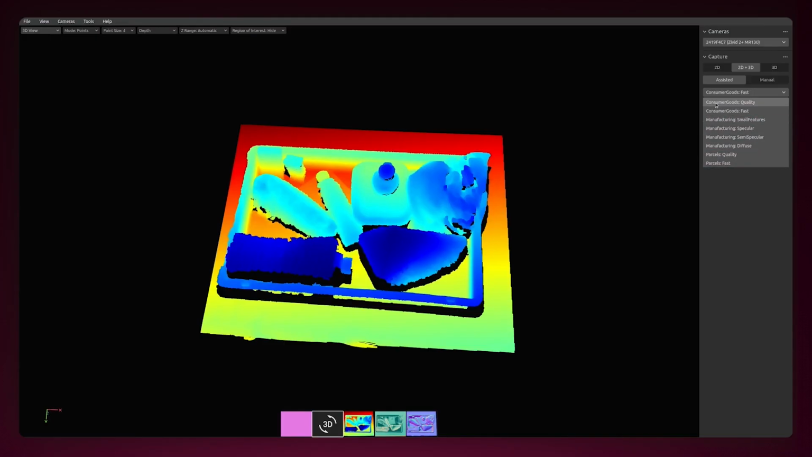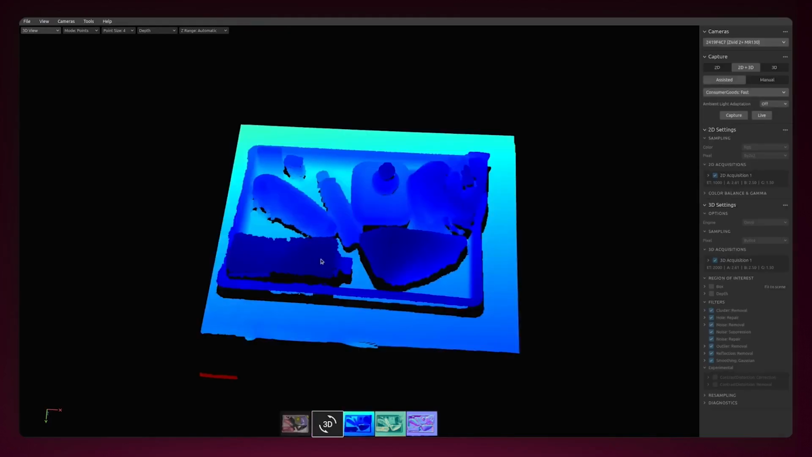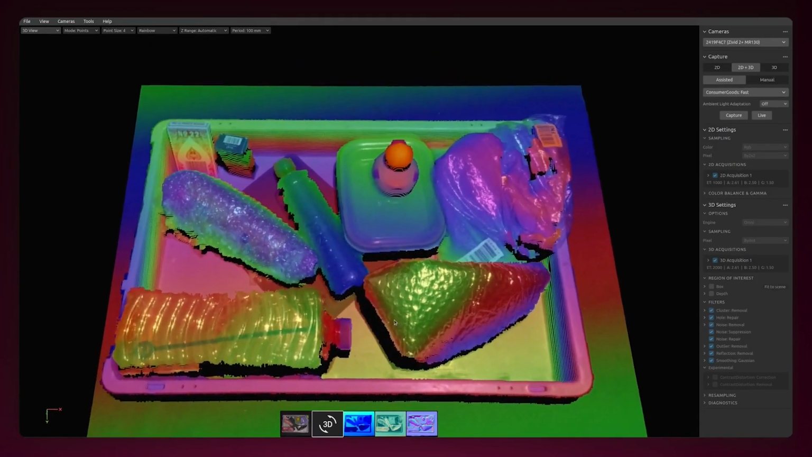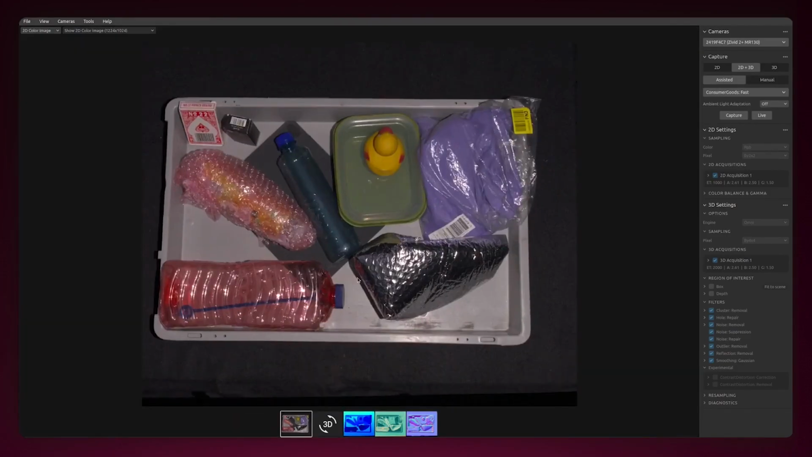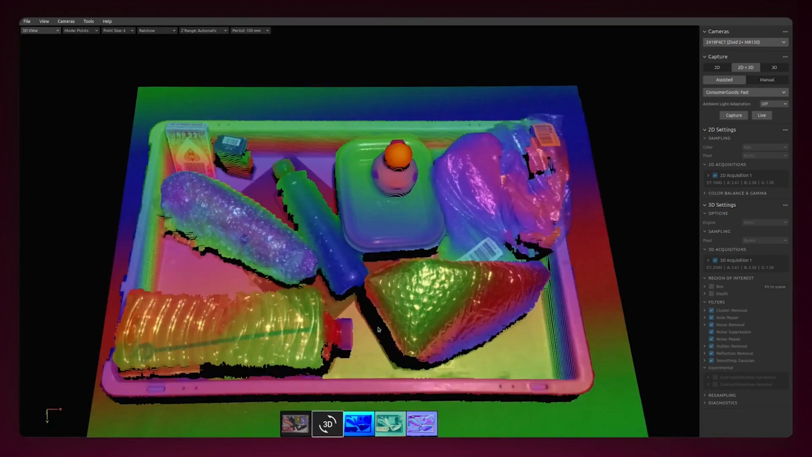Just to give an example here, since we do have a piece picking scene in front of us, I'm just going to use consumer goods fast. I'm going to capture. And as you may see, we get perfect data, both on the point cloud level but also on 2D. The combination of this new way of working with 2D and 3D settings with the presets makes it super simple to use our cameras. And I'm pretty sure even my grandma will be able to use it now.